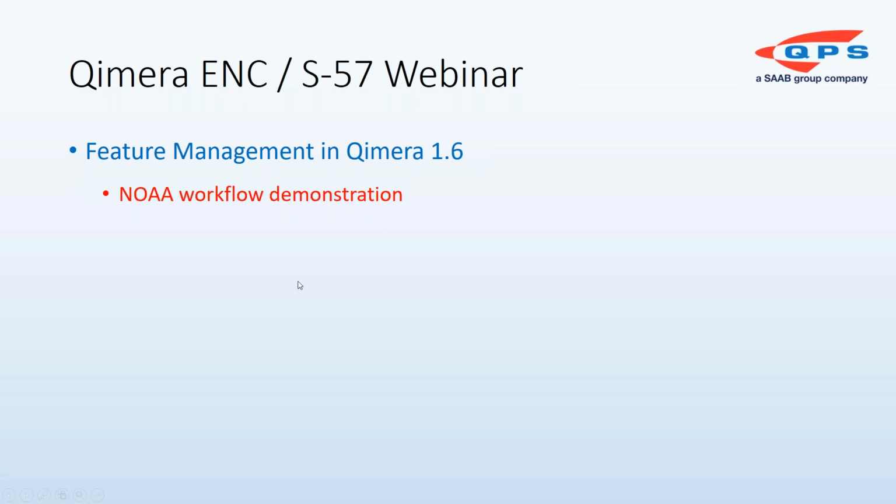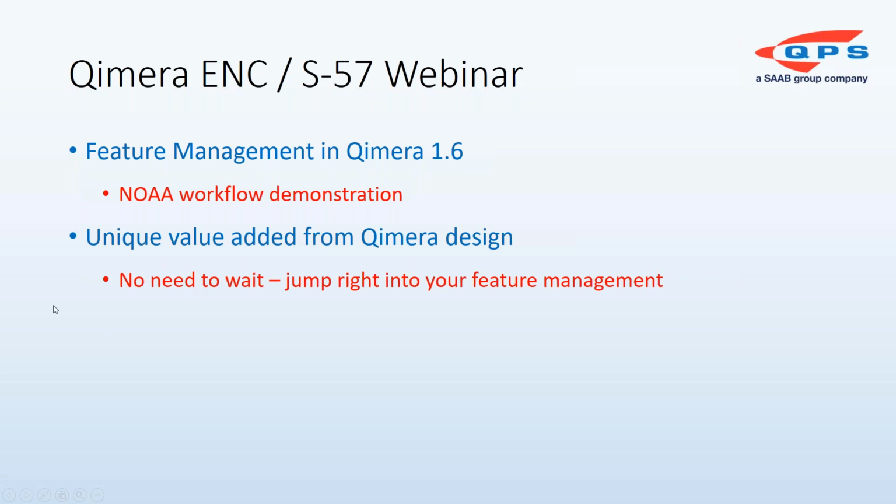In our new feature management workflow, we have some really unique value that's added from the Qimera design. There's no need to wait on your feature management. You can jump right in. What I mean by that is what I often see out in the field is folks keeping spreadsheets on the side, or they have a Google Doc going, and they can't get into their feature management because they know they have some final processing that's pending to their bathymetry. So what we're saying with this new version is go ahead and do your feature management, and when you do the reprocessing, you can trust that your features will also update as well.